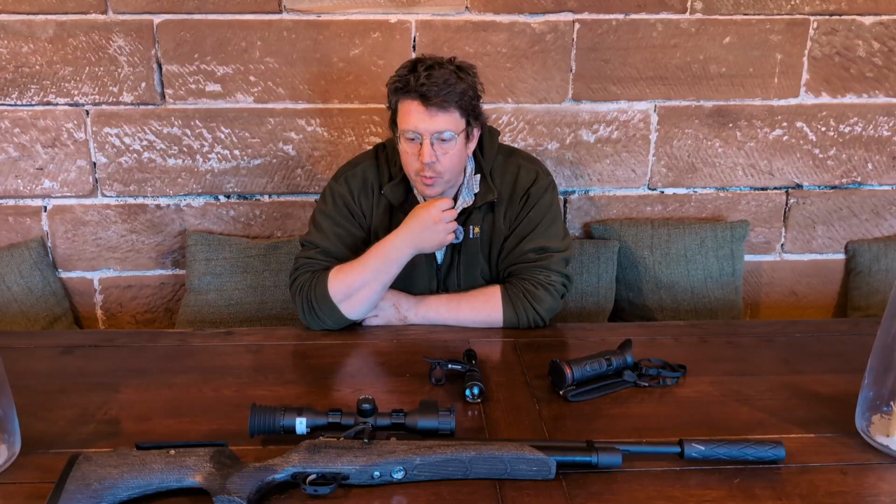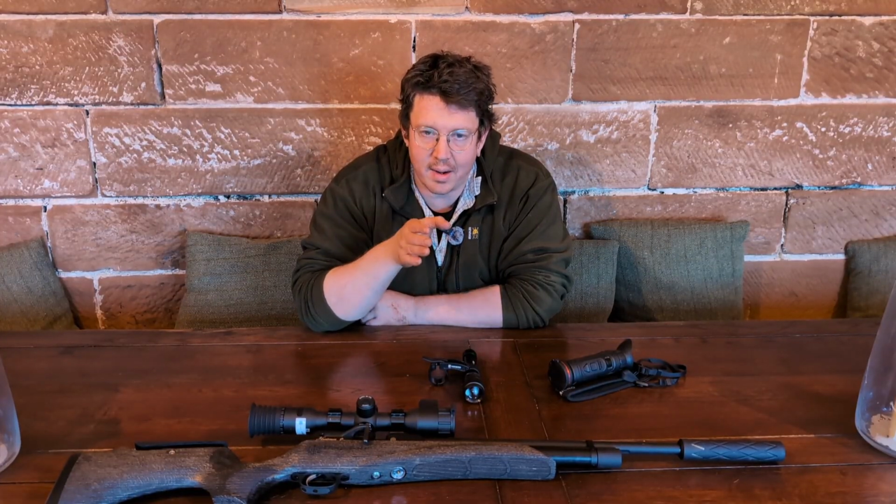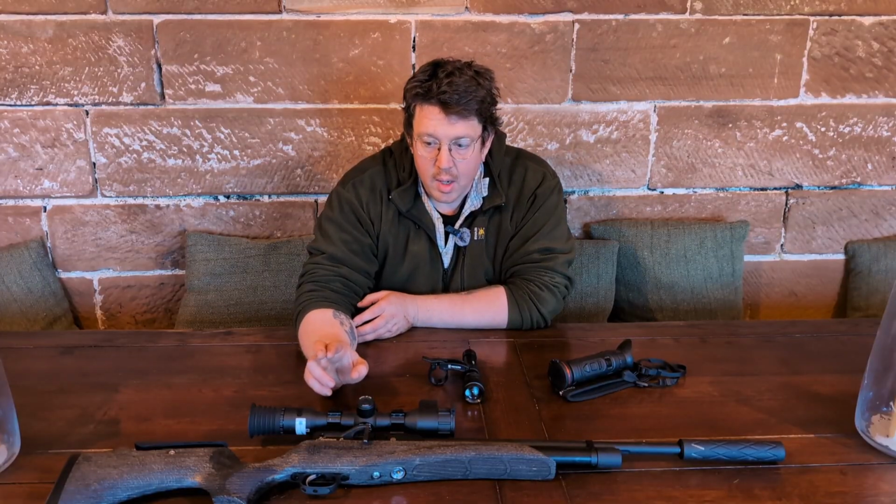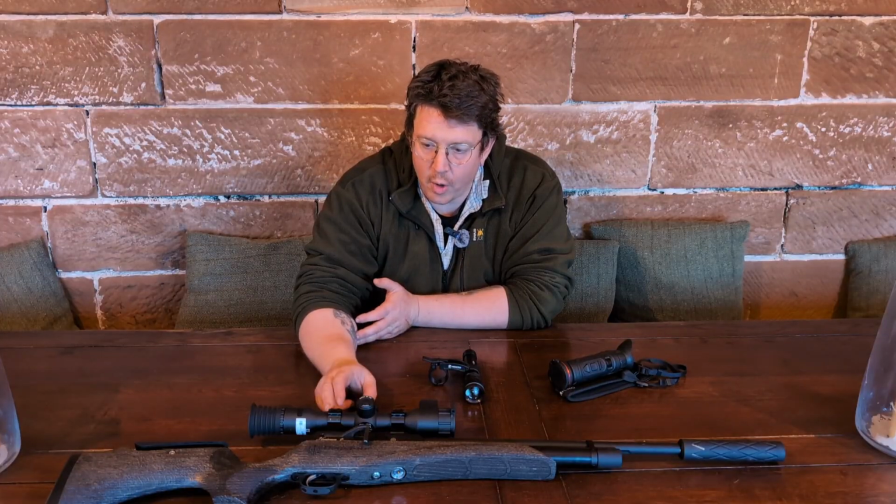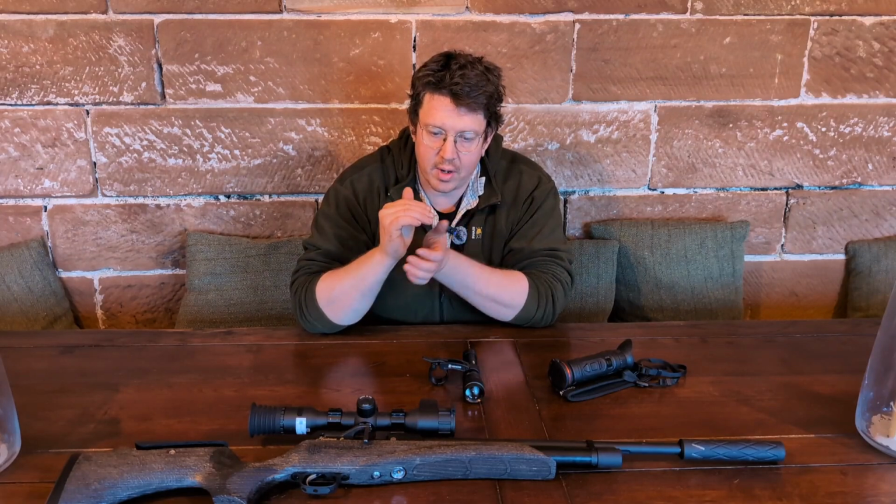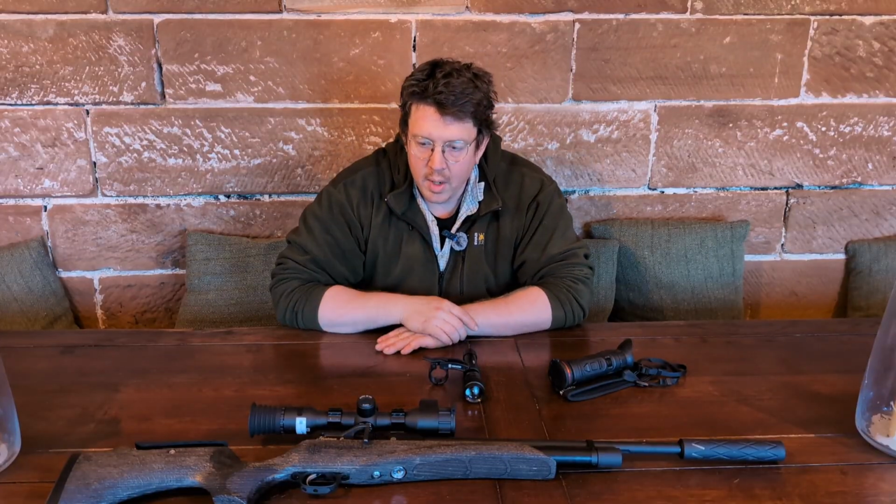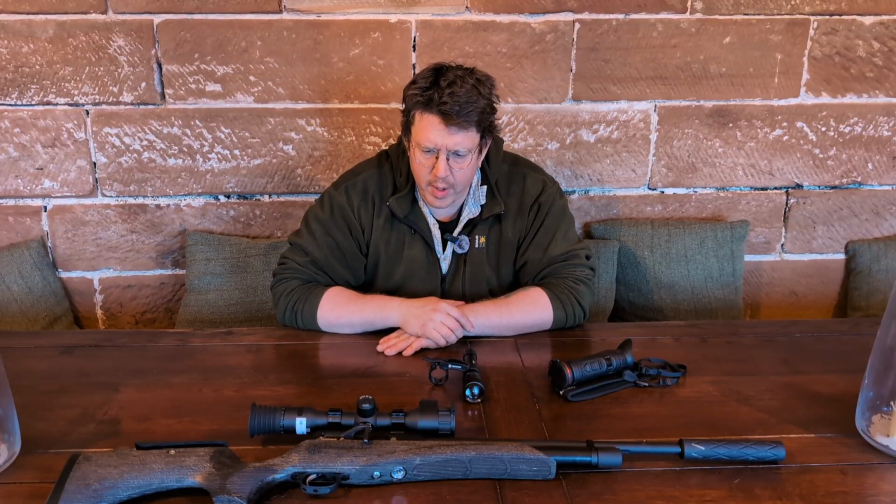I would like the rangefinder box to be exactly in the center of the crosshairs, but it's ended up being quite useful that it's off the center, and that is purely down to using affordable scope mounts. With better scope mounts, if you're getting them torqued and making sure everything's perfect, you can bring that rangefinder back in, even down to making sure everything's level. Any cant within the scope moves that rangefinder box. So it's frustrating until it becomes a bit of a weird benefit.